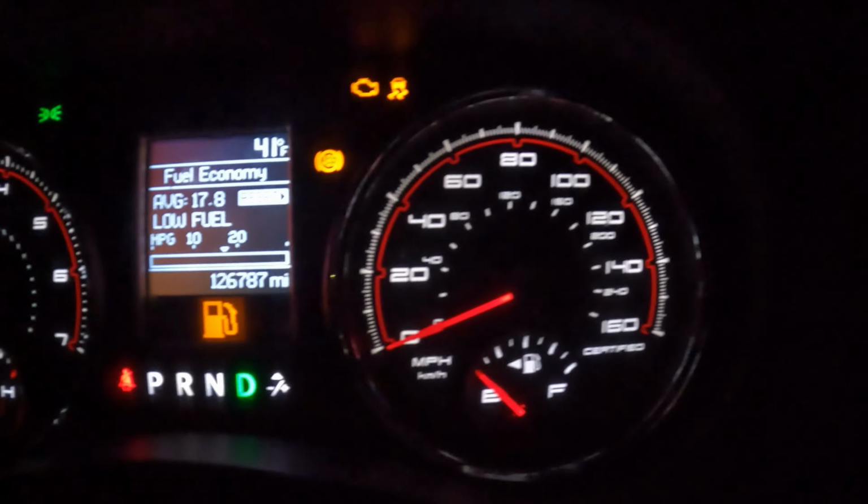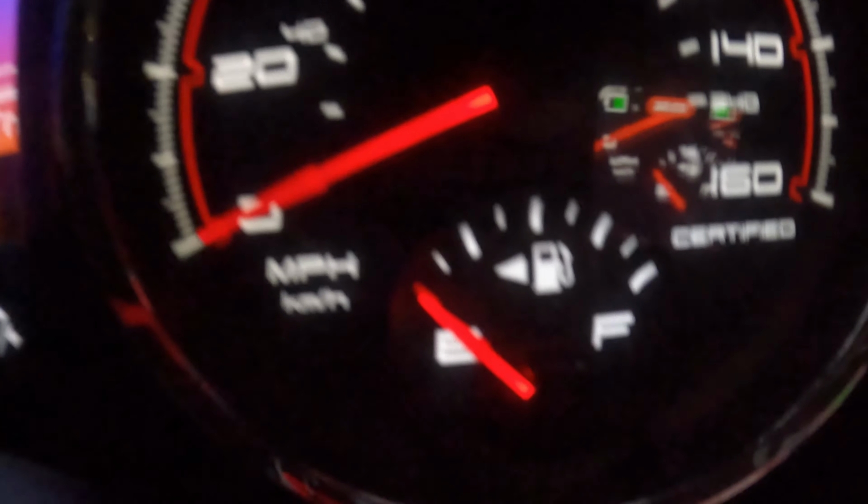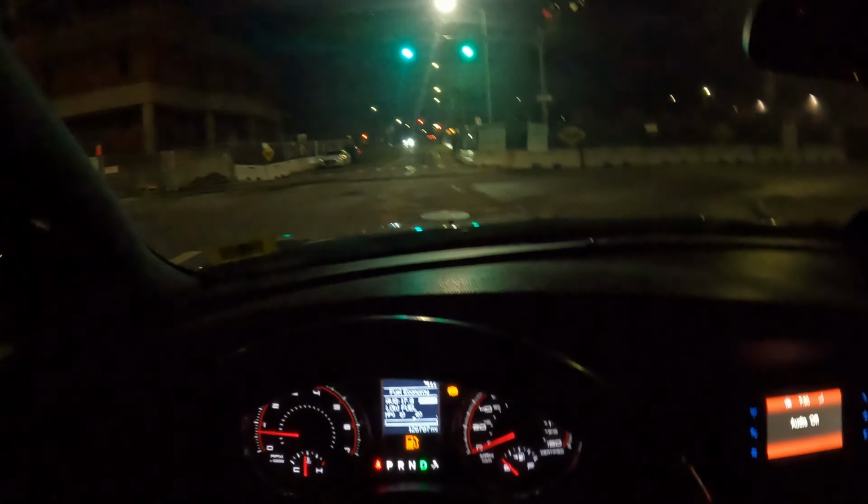Caused an accident out here. We are on E. Lower than E. And I hit the gas station.